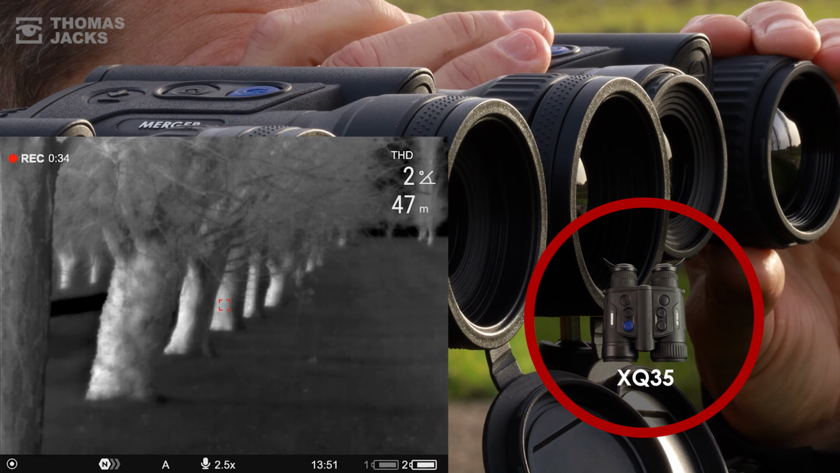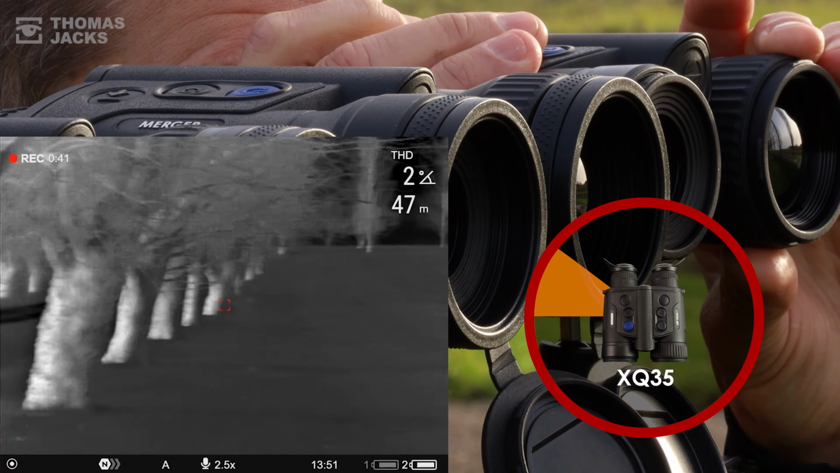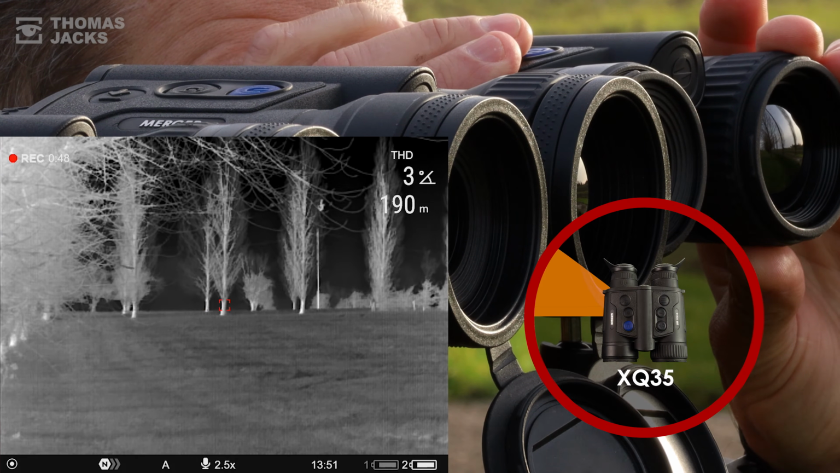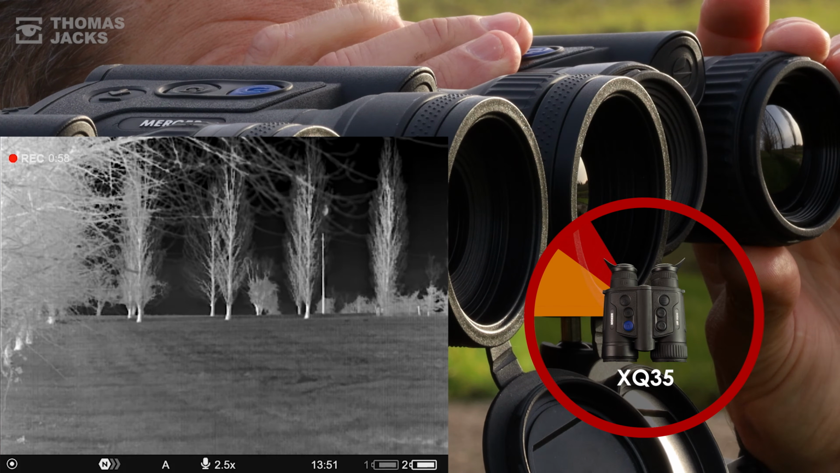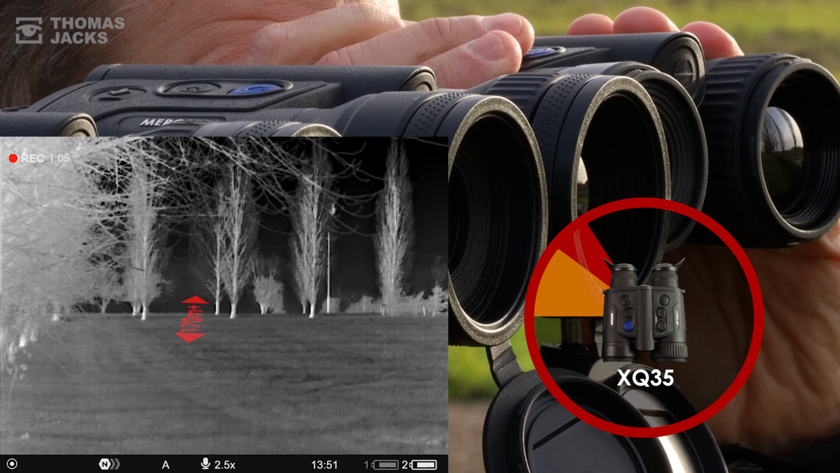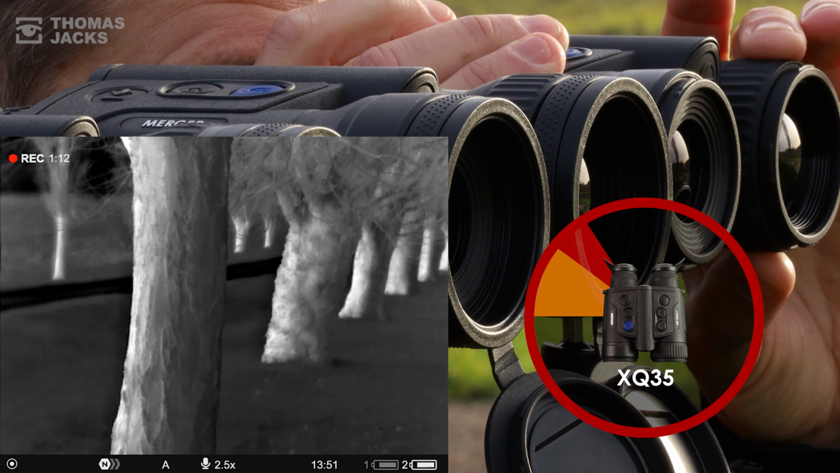For this kind of closer range work, here's how much the focus wheel needs to rotate, and the tree's in decent focus, there's about 60 meters or so. At longer range, I'd expect the focus to be a lot less fussy. So there's 190 meters. Let me check that. So it's definitely on the tree. There, just over 200 meters. And refocusing as expected is easier, with a much more generous depth of field in good focus, which is probably assisted by the big 17 micron pixels for these humid conditions. All in all, very impressive.